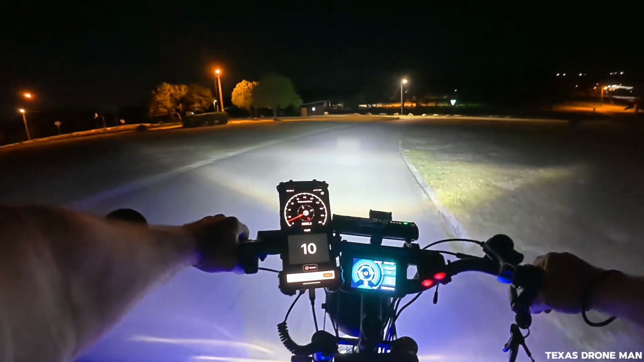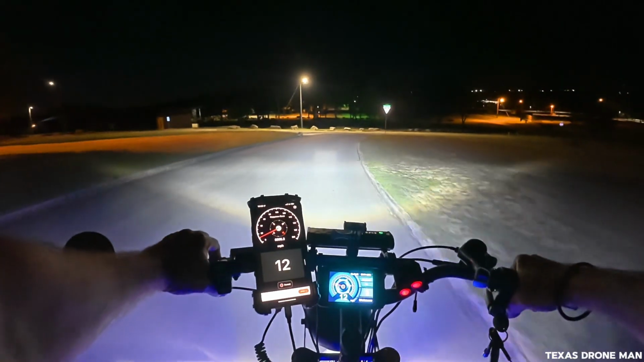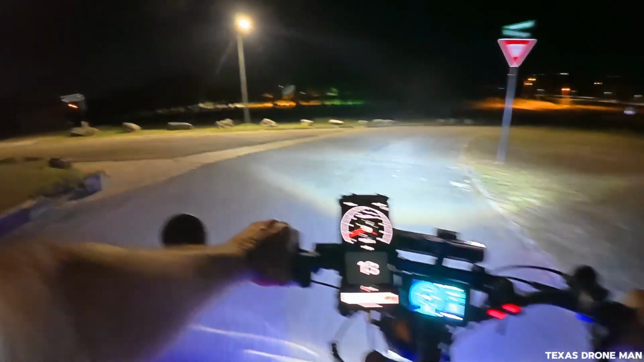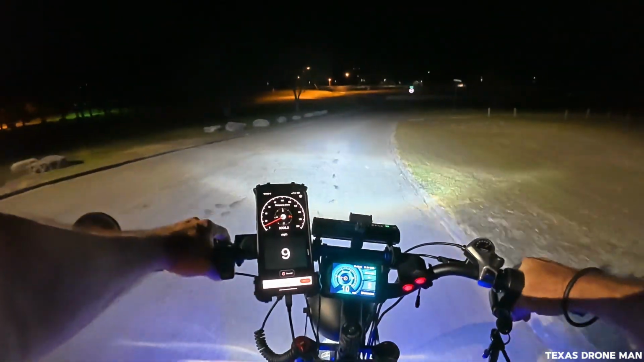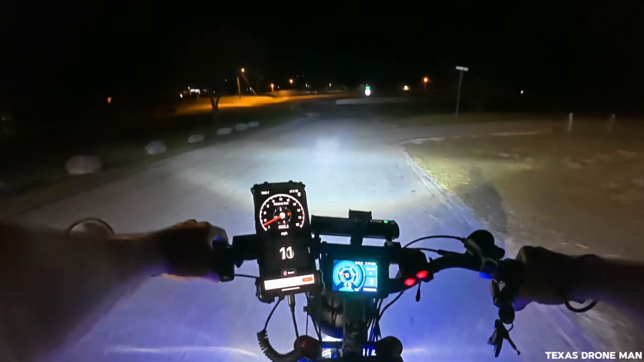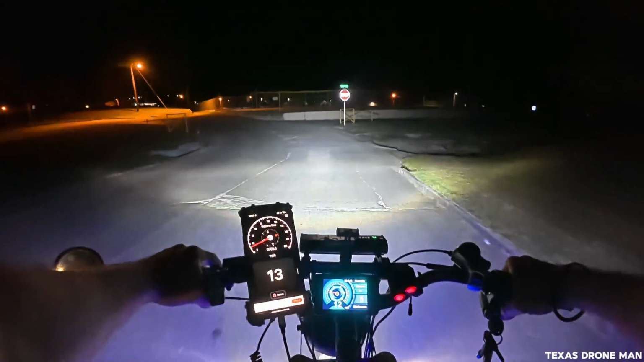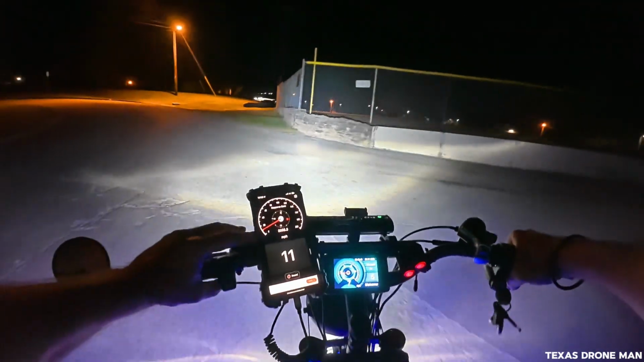I may take my wire with me, and while he's got that front end apart doing the diagnostics, I might just have him hook up the wiring and stuff.